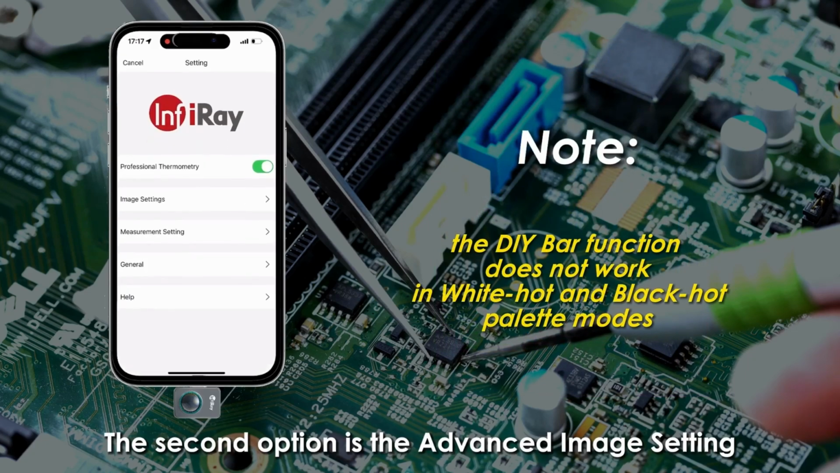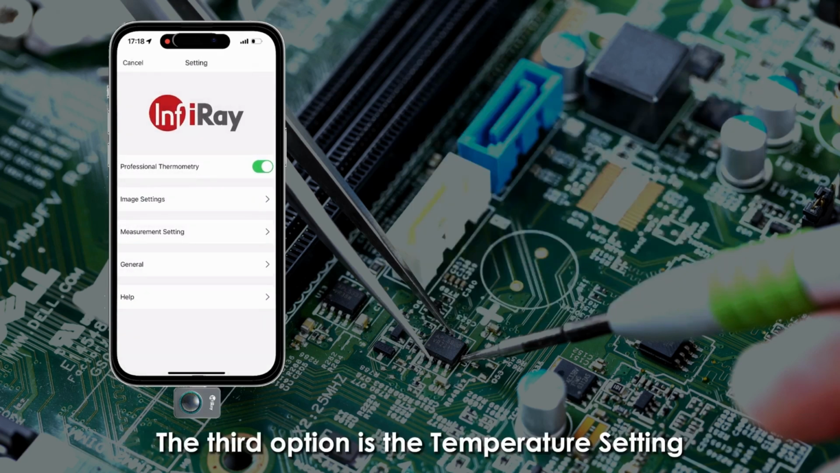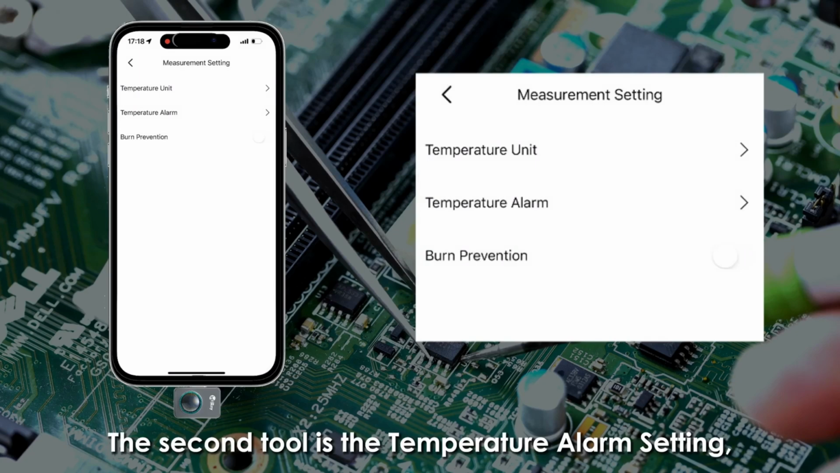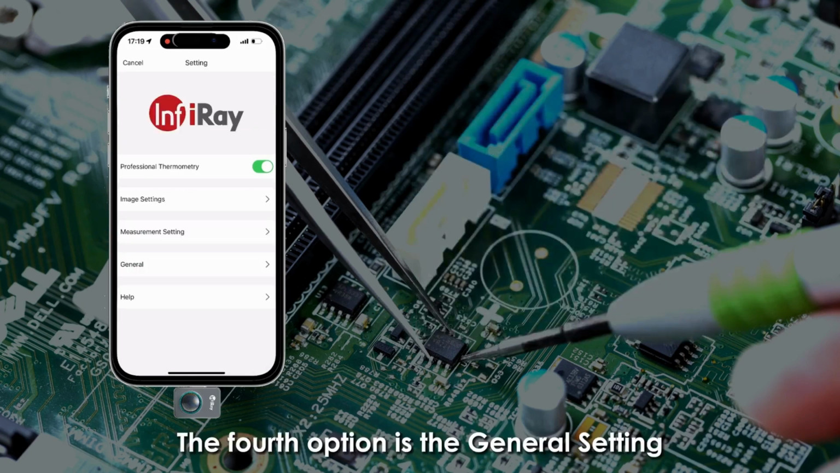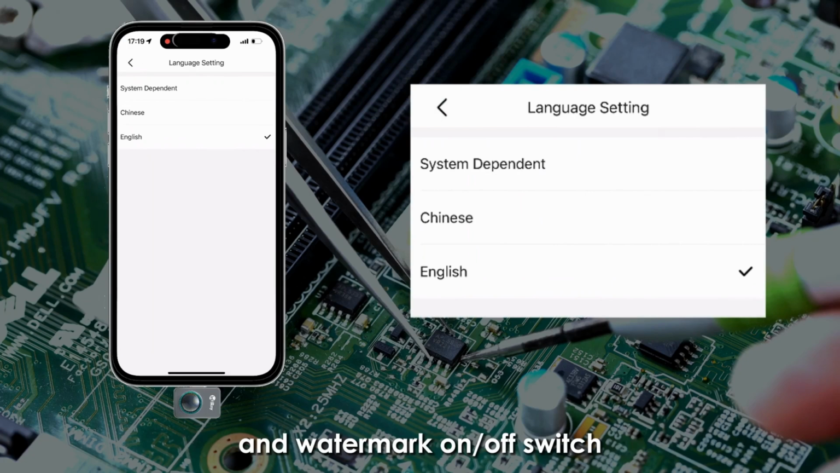The second option is the advanced image setting, which allows you to make your image clearer. The third option is the temperature setting, where you can switch between Celsius, Fahrenheit, and Kelvin temperature units. The fourth option is the temperature alarm setting, which allows you to set high and low temperature alarms. The fifth option is the general setting, which includes language switching and watermark on and off switch.